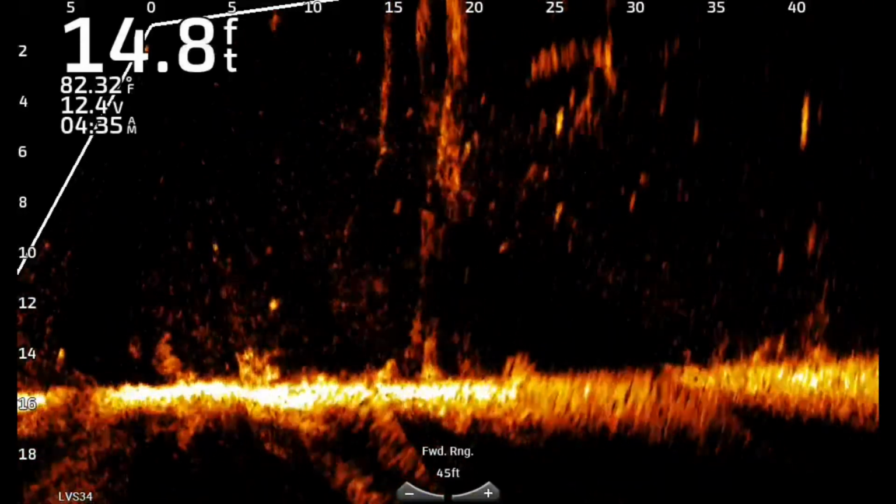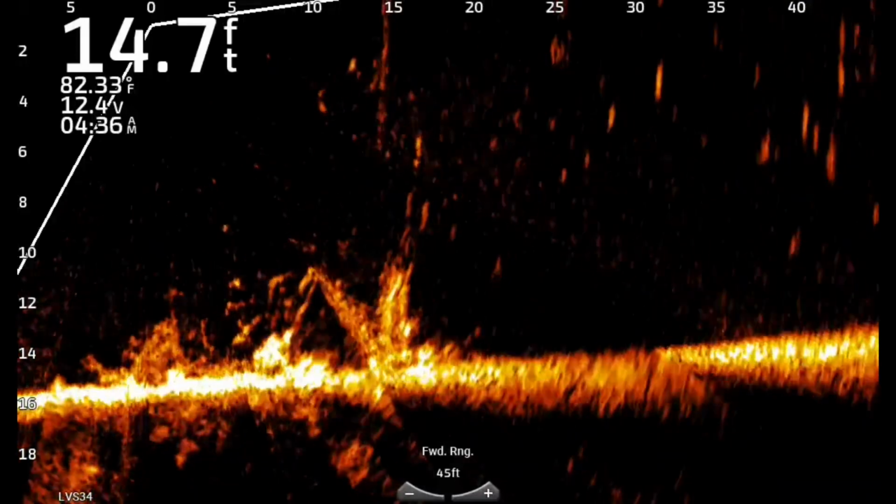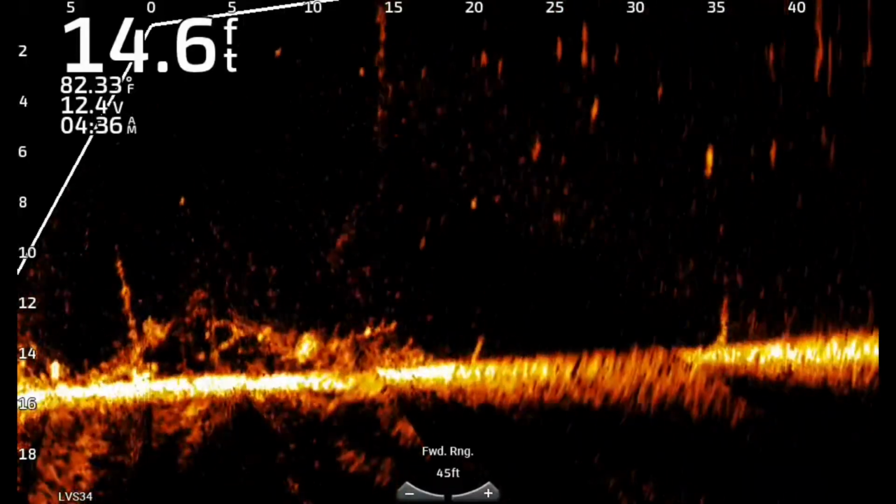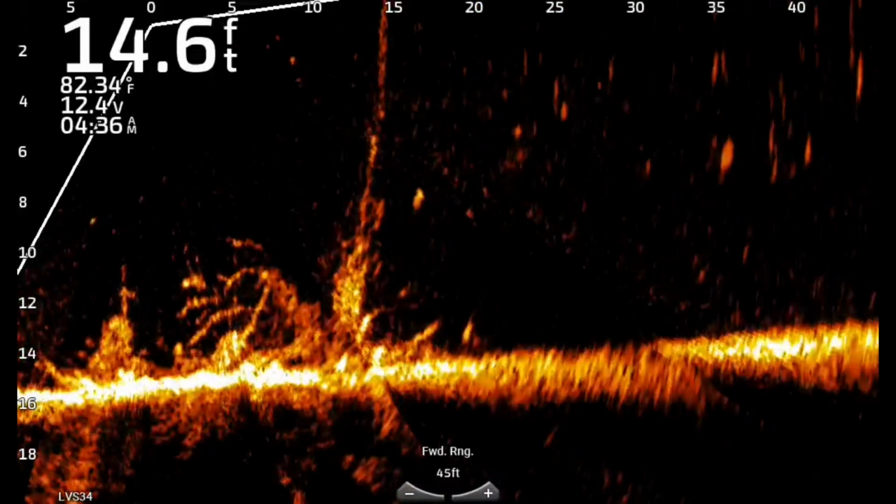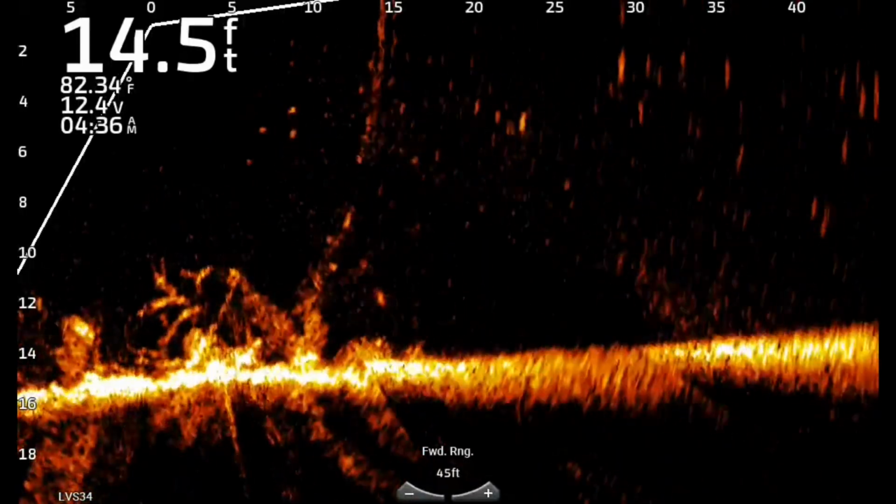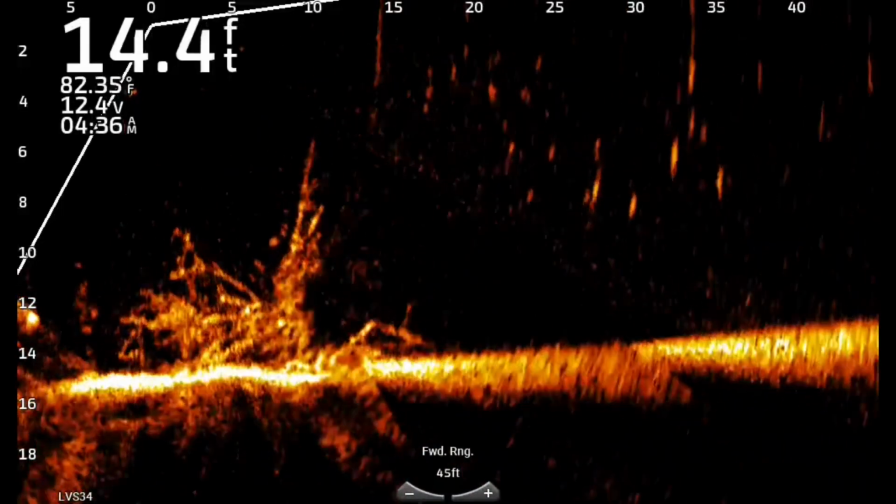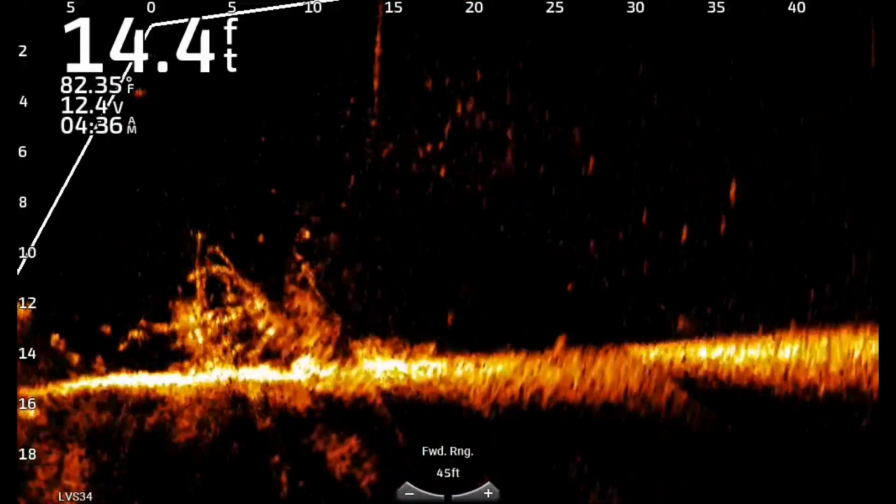I do notice that the fish separation around the trees and things like that, and even in the brush piles, is better. No doubt it is better. I'm seeing some better definition of the limbs and things like that, and better definition of fish inside the piles.